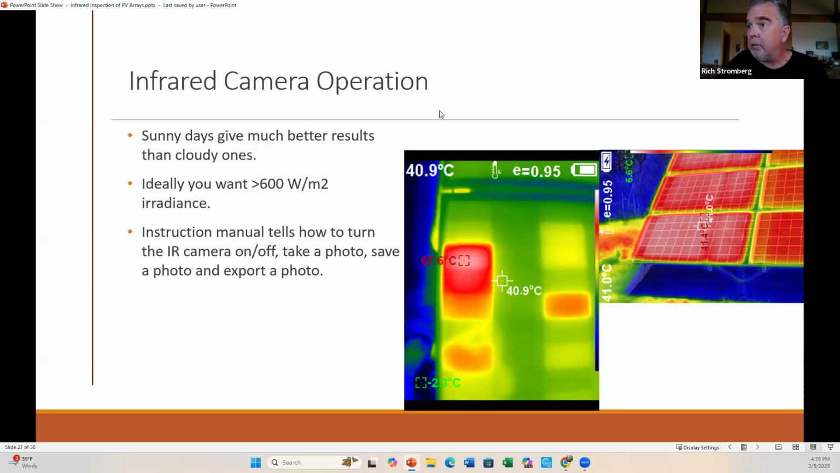So it's important. It's best to use it on a sunny day, although in some locations, I've been up in Alaska for weeks when we didn't have enough good sun, and I've had to do thermal imaging as low as 40 watts per square meter. That's only 4% of full sun. It's not ideal. Really, you would like at least 600 watts.